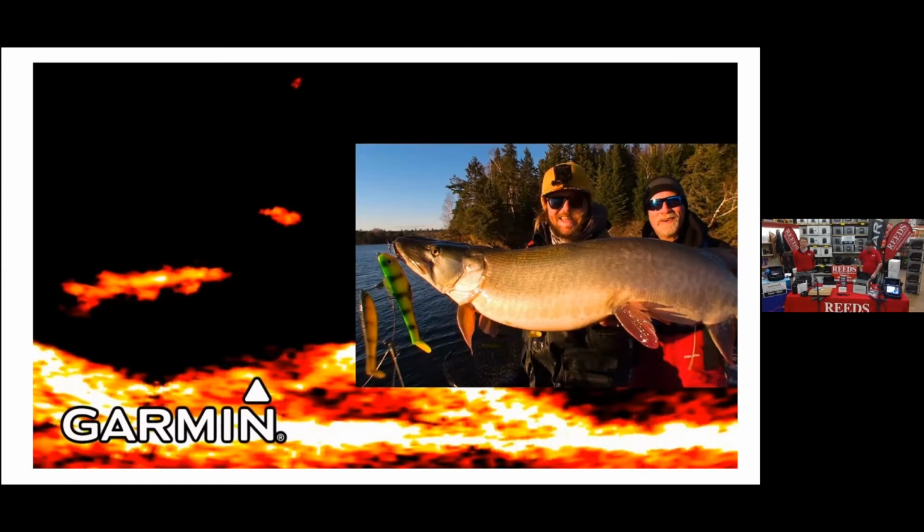Very cool. This is something that he got on Livescope. This isn't some kind of image that was doctored up. I mean, this is really, really cool. I recommend checking out that video. I played it a lot of times. So that's an image you can expect. You can easily identify that fish.